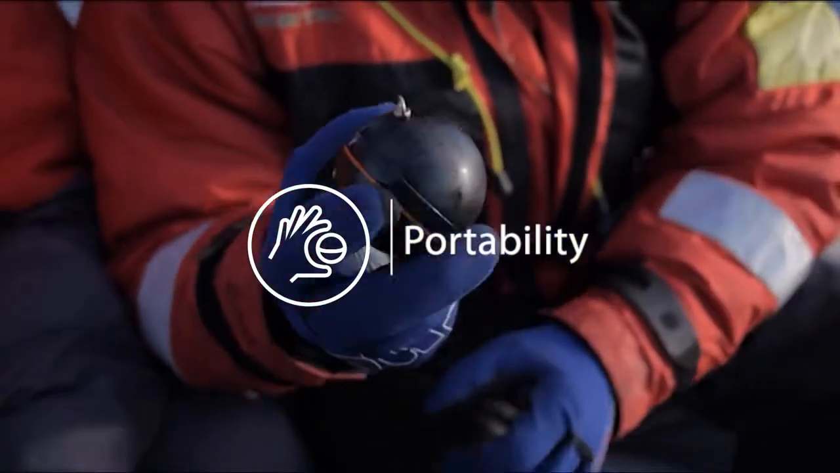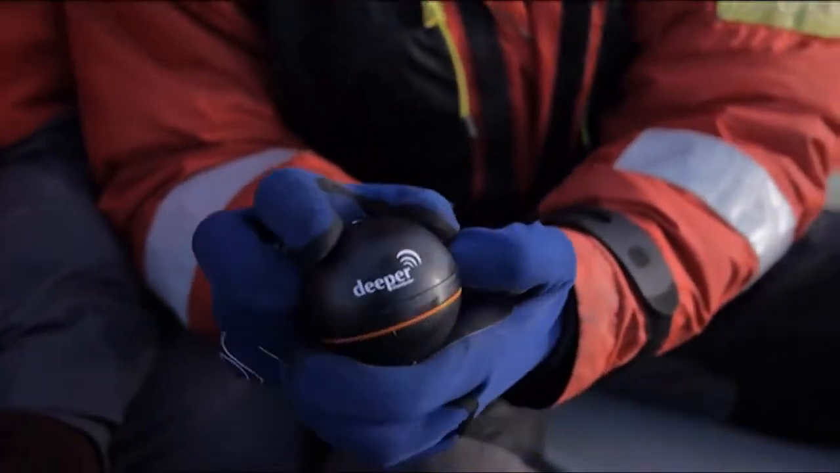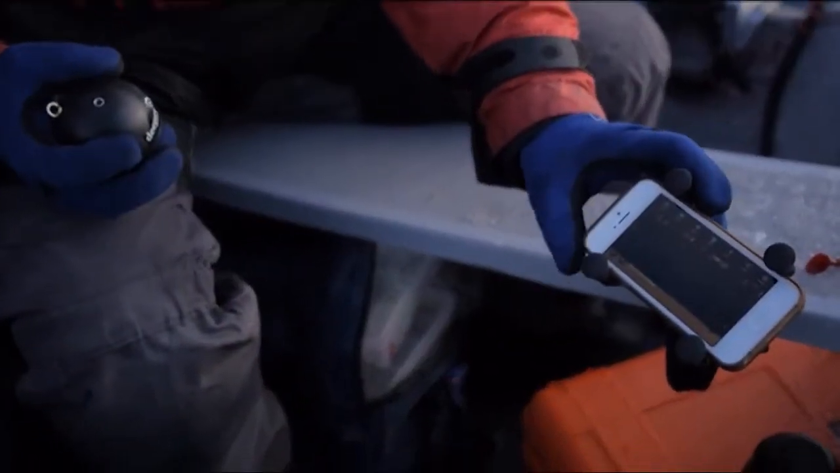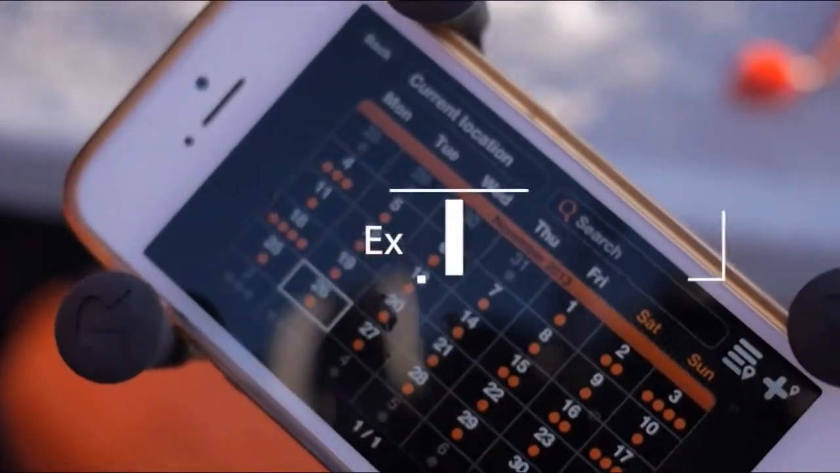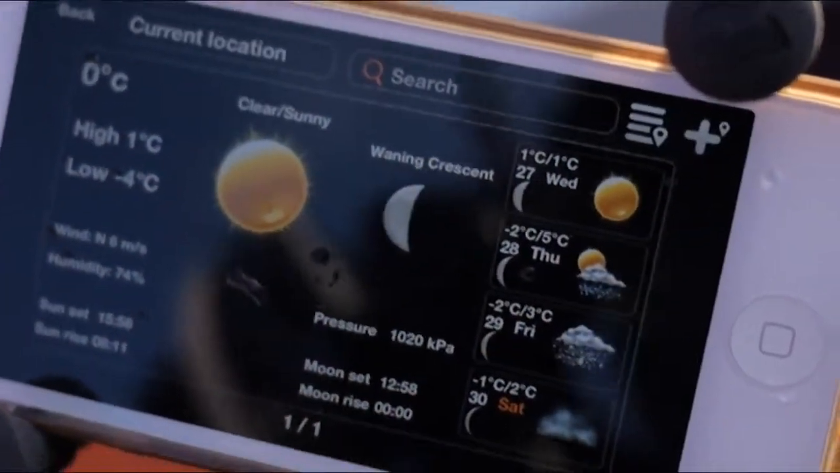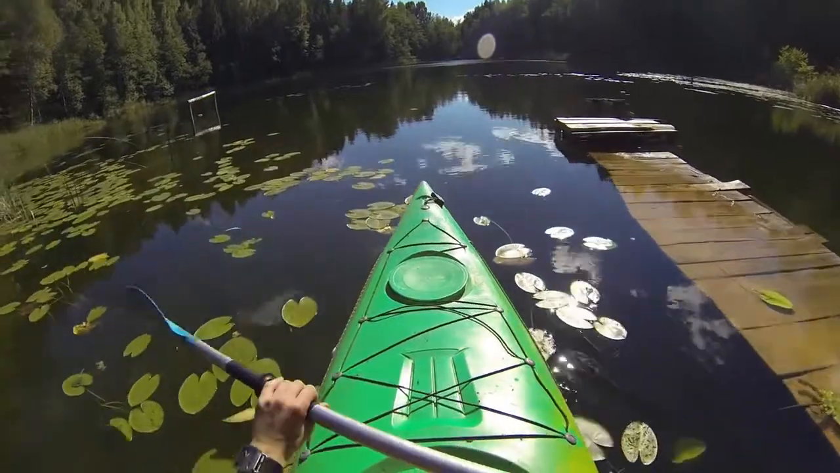Portability. Traditional fish finders weigh 7 pounds and come with a multitude of different bits and pieces. Now anyone with a smartphone can just connect to the Deeper ball and off you go. Extra possibilities. It replaces regular sonar and gives you more free features like fishing activity calendar, maps, weather forecasts, and many more.